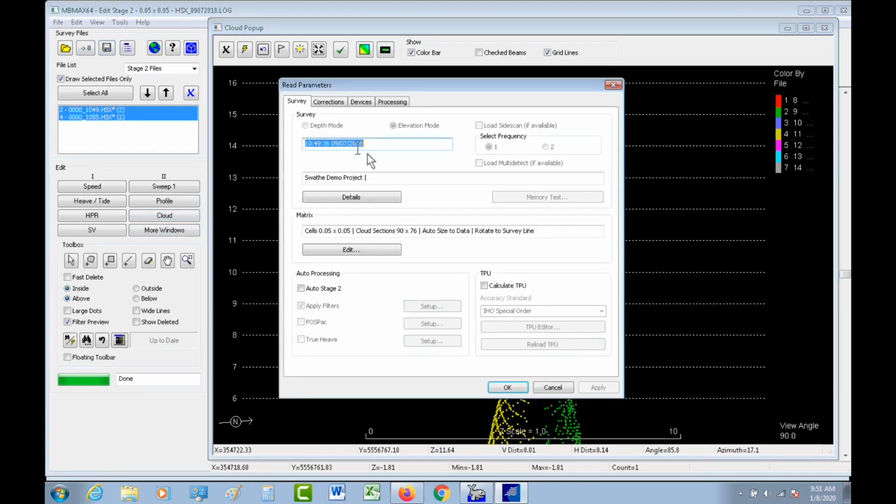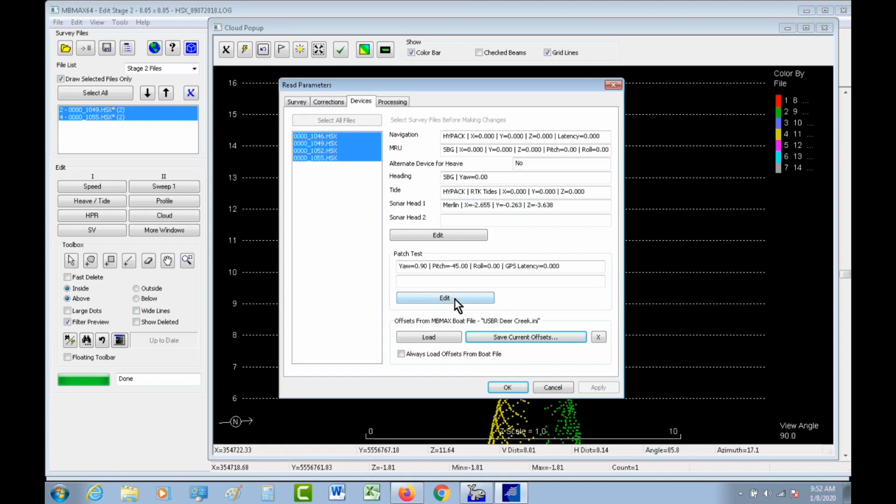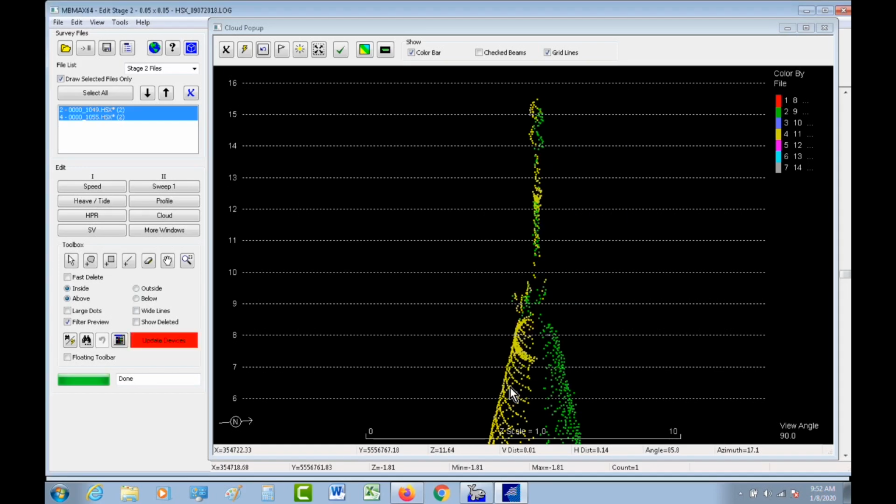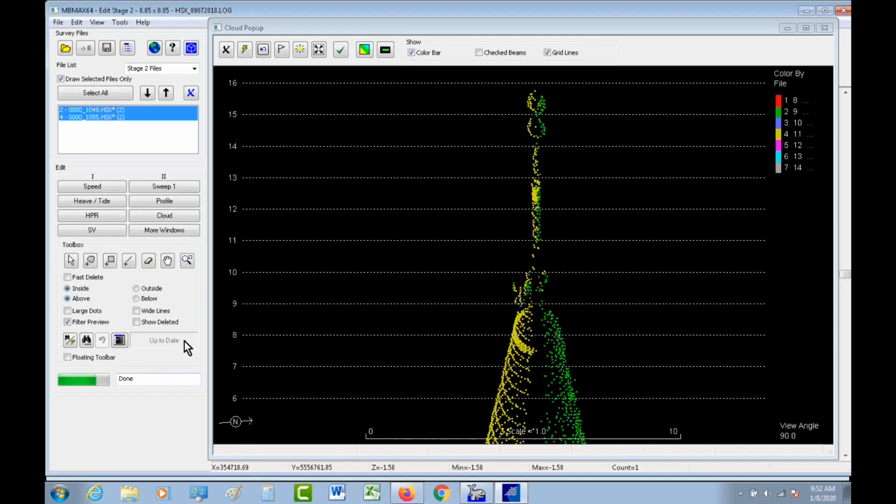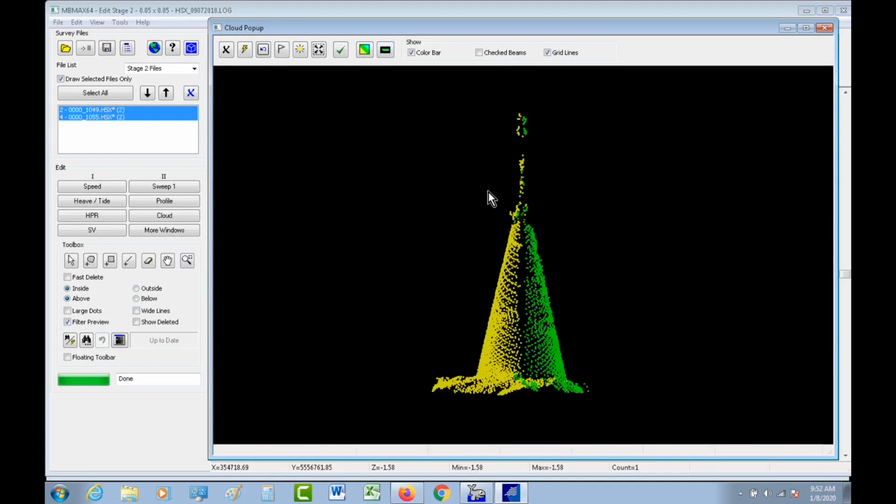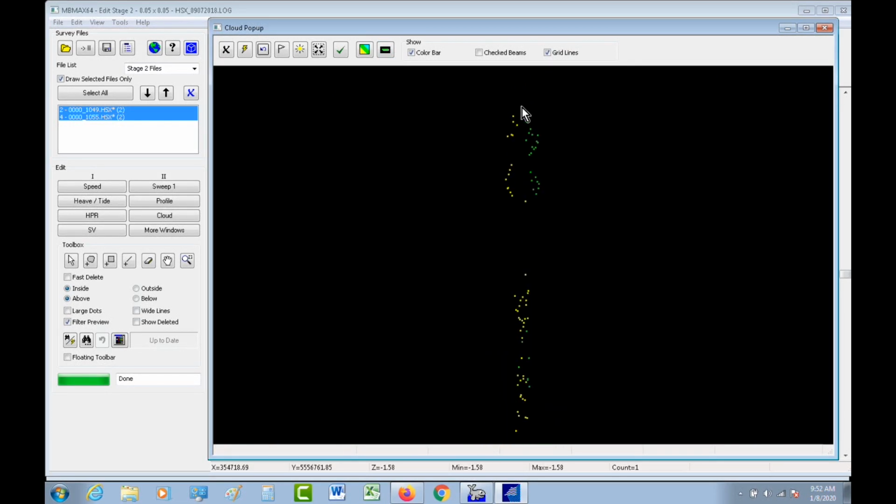We would go up to the read parameters window, we'll go to devices, and I'm looking at a roll right now, so I go edit, and I don't think it's going to be very much, so maybe I try 0.2 of a degree. Okay, okay, and update, and that pulled them apart. And again, if I turn it to look at it from this perspective, if I knew the diameter of this, I could measure across what I think is the diameter part and get this to line up a lot better. But it's looking pretty good right now.